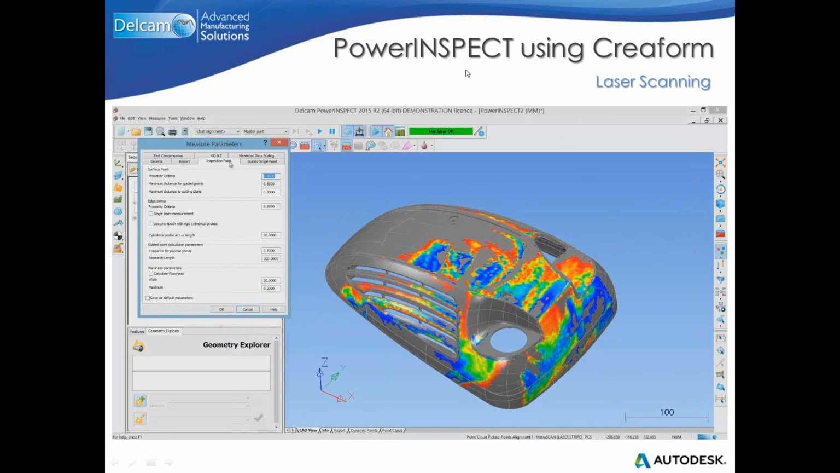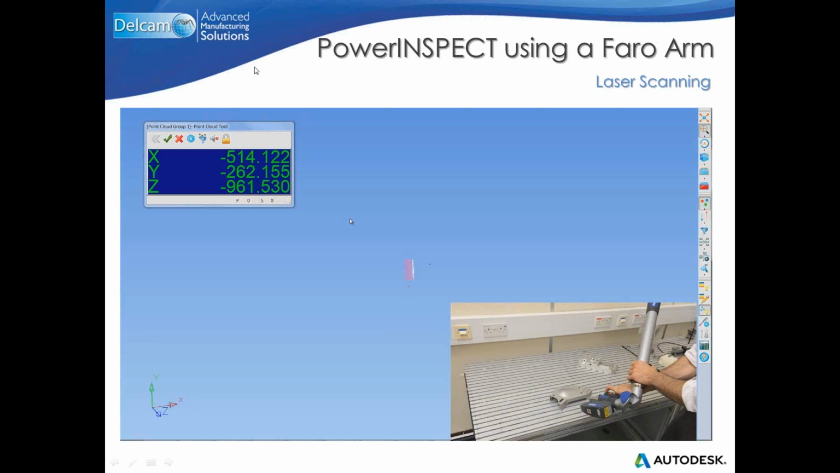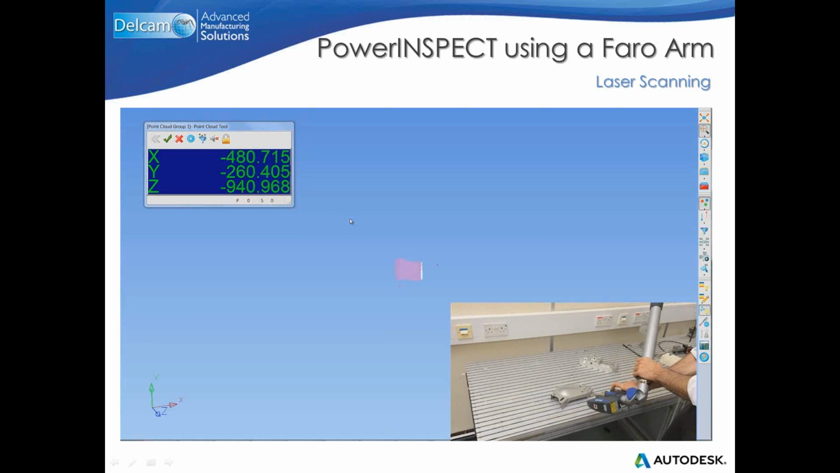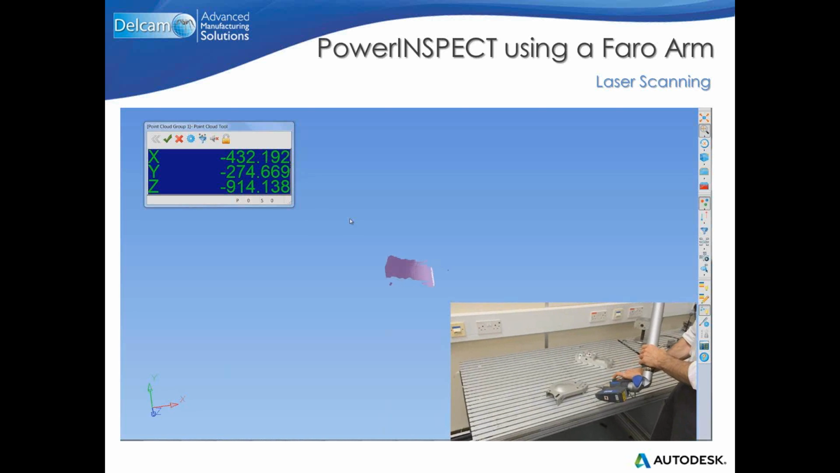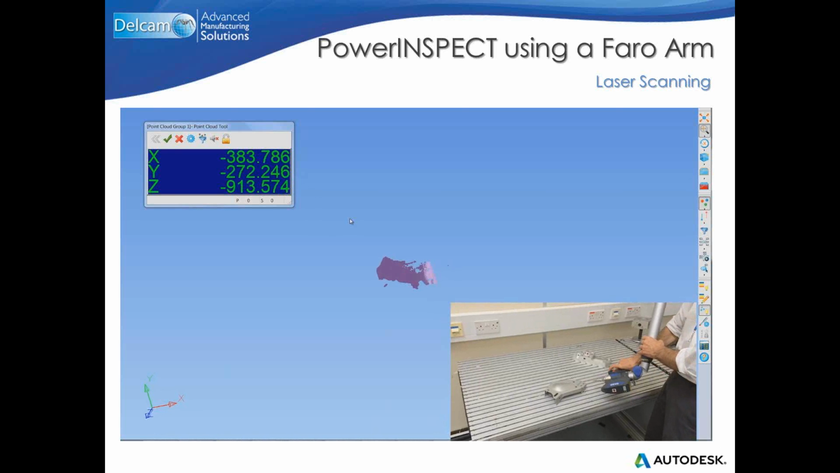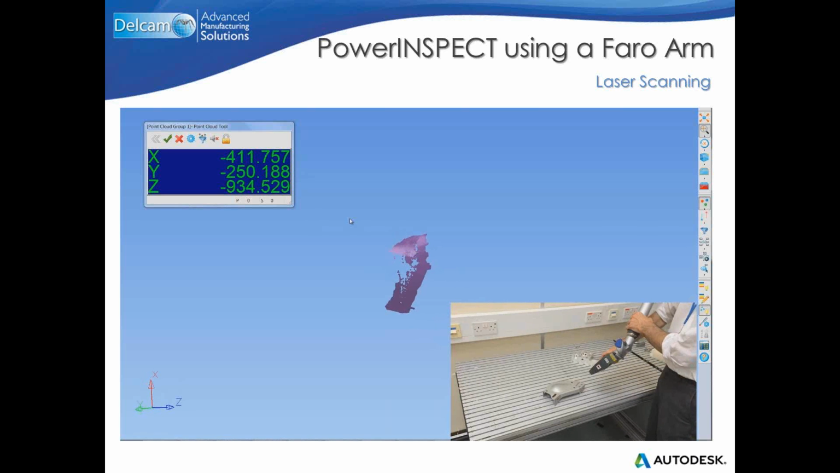So I will just move on, and in this new slide I will use, instead of a Creaform device, a FARO arm, as you can see. So I click the video again, and that's me again, scanning a different part this time. As you can notice, now we are scanning directly from PowerINSPECT, so we are not using the VXelements software provided by Creaform.